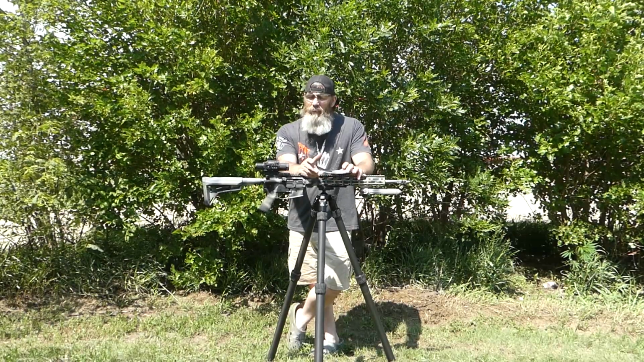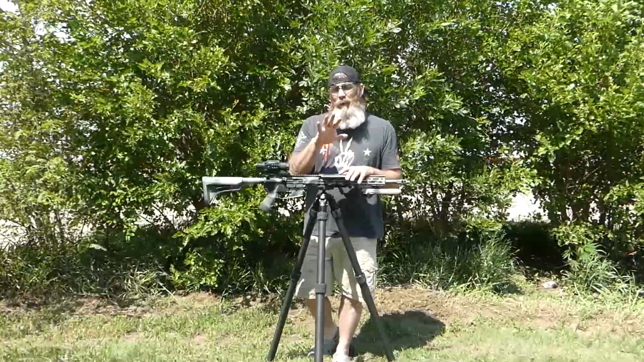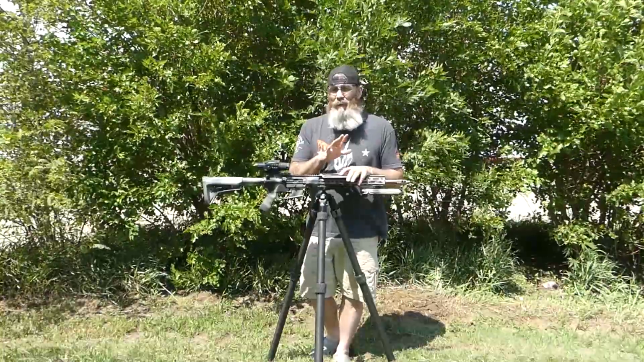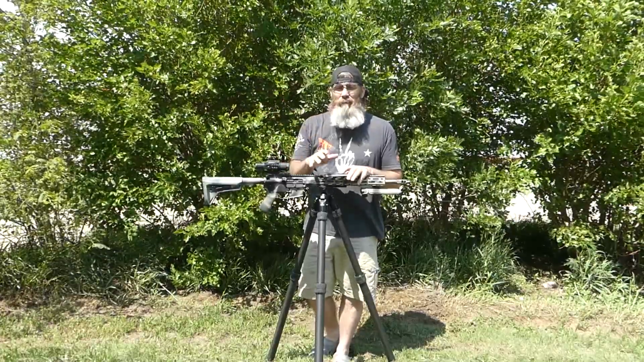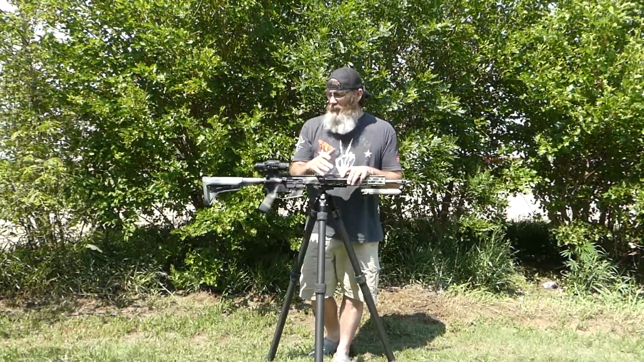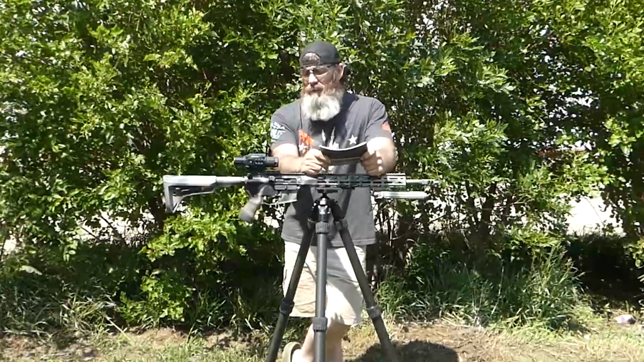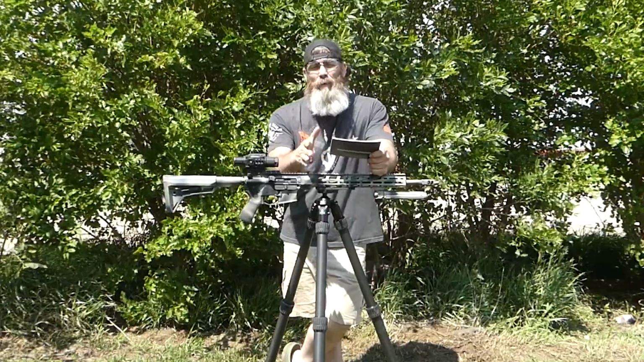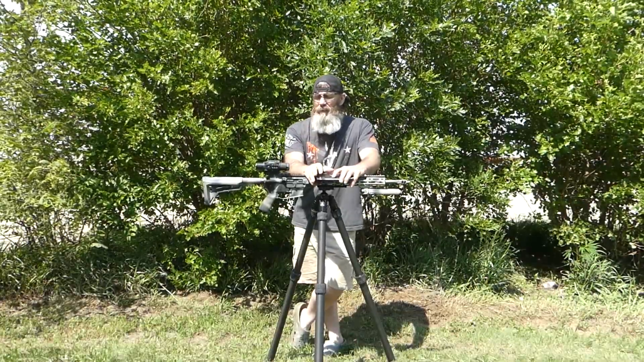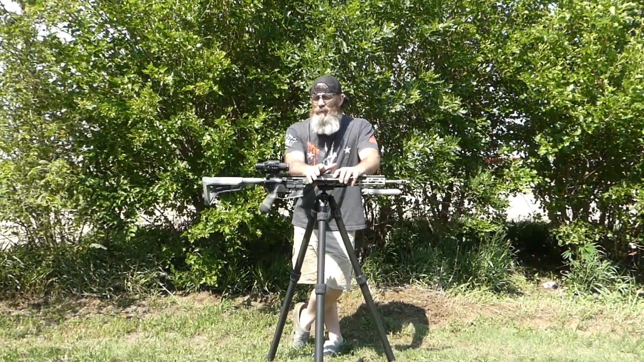The reason I went with the 3x12 instead of the 5x20 is because I think, especially in hunting situations, you're going to get a lot better picture, and you're going to be able to follow things, especially on coyotes and things like that, predators. If you have to take follow-up shots on the run, you'll be able to do that a lot easier with this 3x12 than you would with that 5x20. That was one of the things when I was researching these that stood out to me, especially from guys that were using them to hunt with.